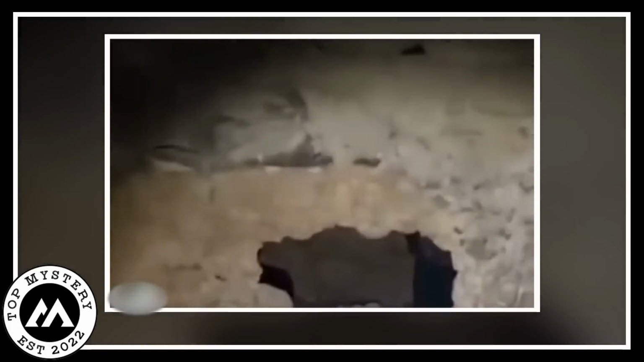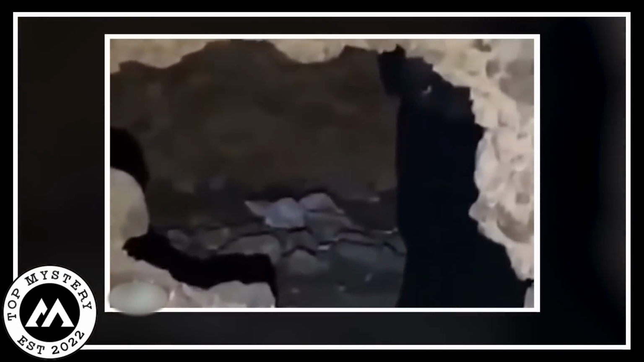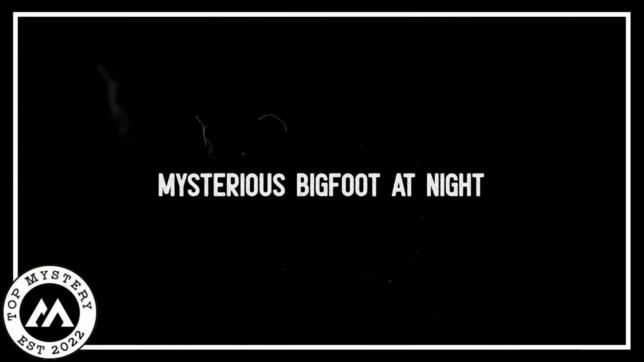Look at this, would you? What is that hiding up in that cave? Do y'all see that face? Is that a mysterious Bigfoot at night?